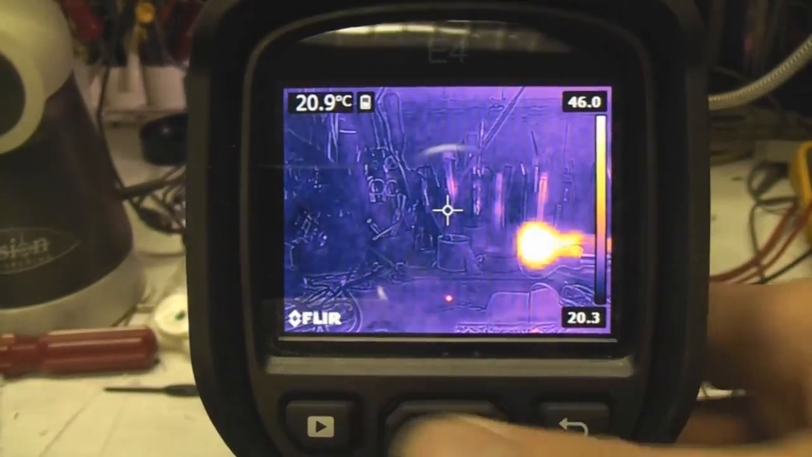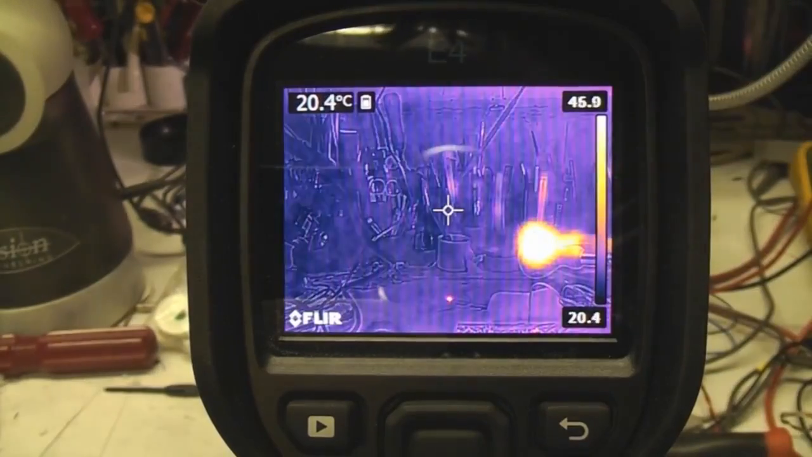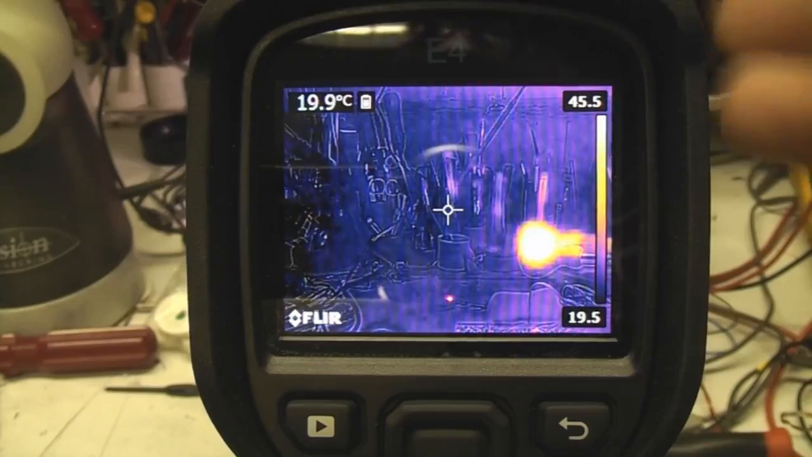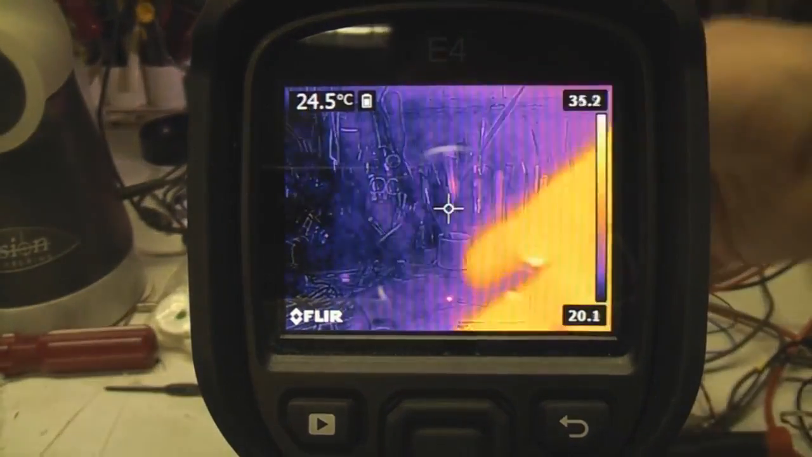Right, I've just got this fixed at the moment to just run through the menus. You can actually do all the menu stuff while it's connected through the PC, but I found it looks a little bit more jittery than it does on the real screen, so I thought I'd do this on the screen just to get a more accurate feel for its general responsiveness.